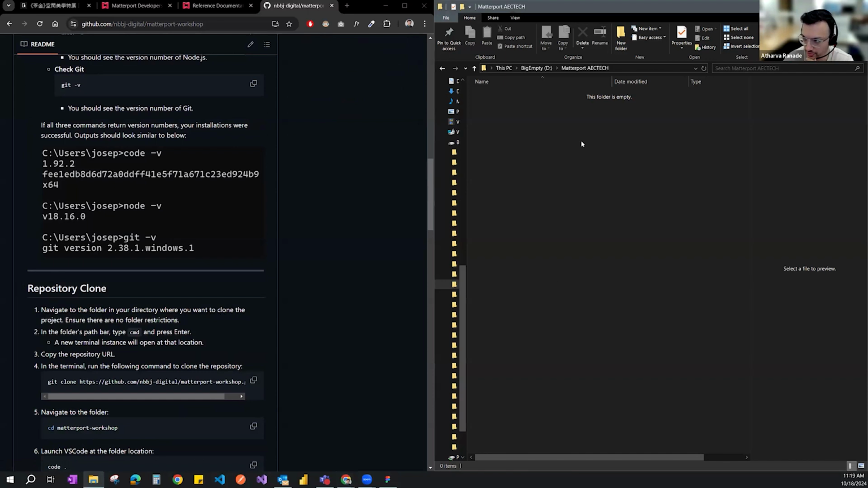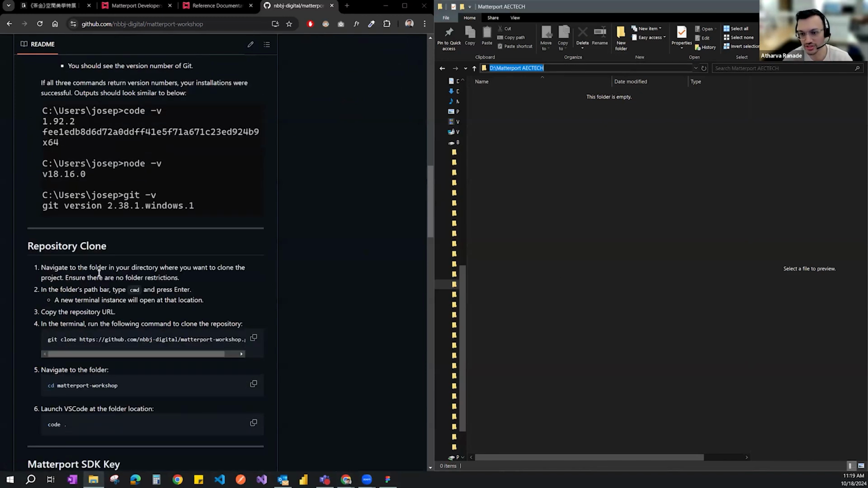So the way I usually like to clone any GitHub repositories, I first navigate to the folder that I wish to clone that in, and then in that, I'm following each of these steps. So if you miss anyone along the way, you can always go back to the documentation and go through that.